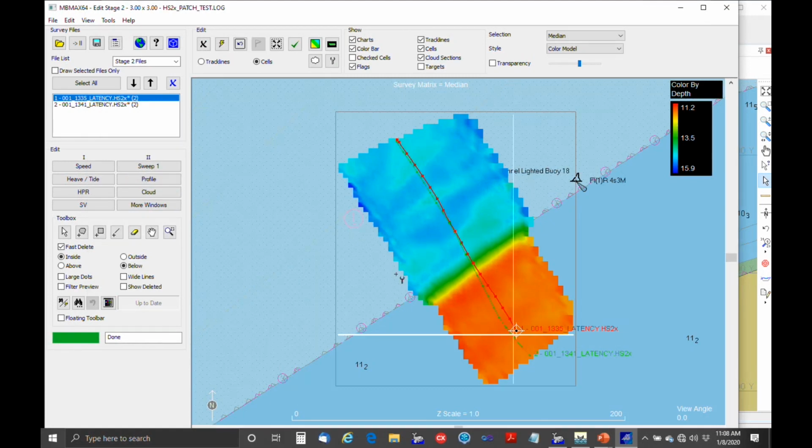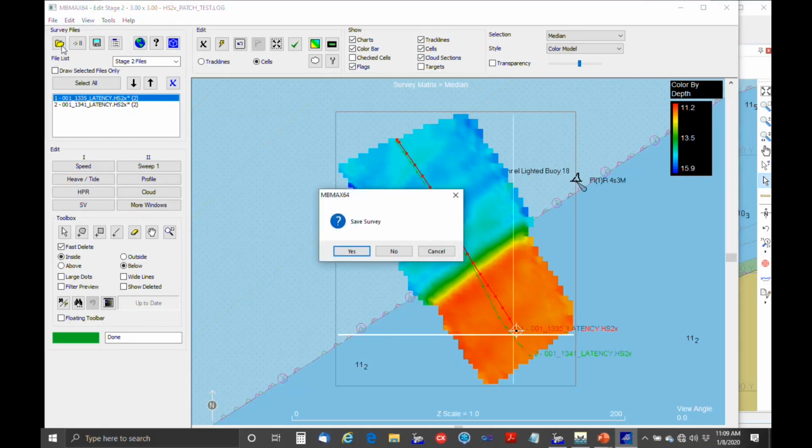Okay, so with a dual head system, you don't have to separate it out by heads when you're working on the latency, because latency is independent of the sonar. So you can test both heads at once. When you get into the roll testing or the pitch testing, you do have to pay attention. Again, it depends on how the sonar is mounted, what the mounting frame is like, and how much you're going to have to separate one head versus the other. In this case, we could test both heads for pitch simultaneously. So we'll just run through that.